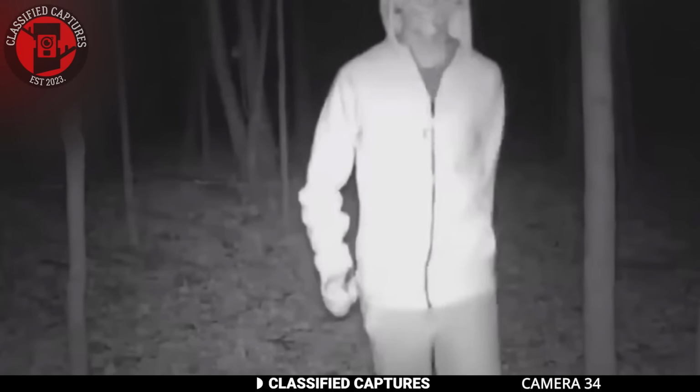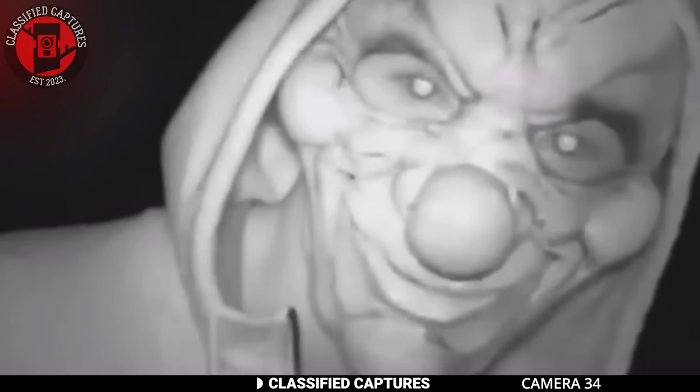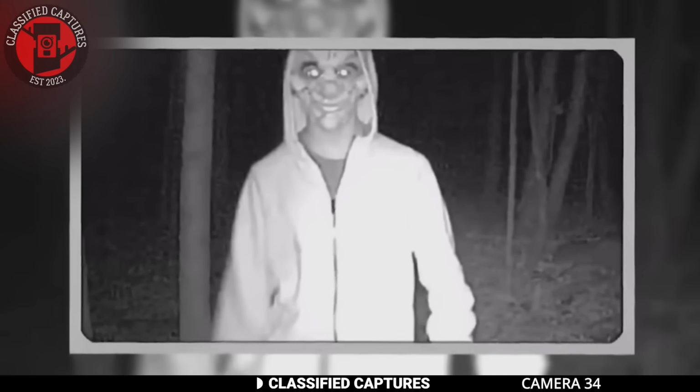There was a strange man in a scary clown mask roaming through the forest. When he noticed the camera, he moved closer and put his face right up to the lens before continuing his eerie and creepy walk through the woods. Looking at how late it was, I don't think this clown is up to any good.